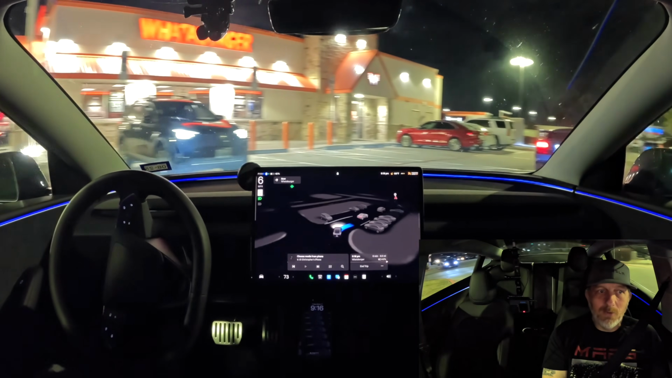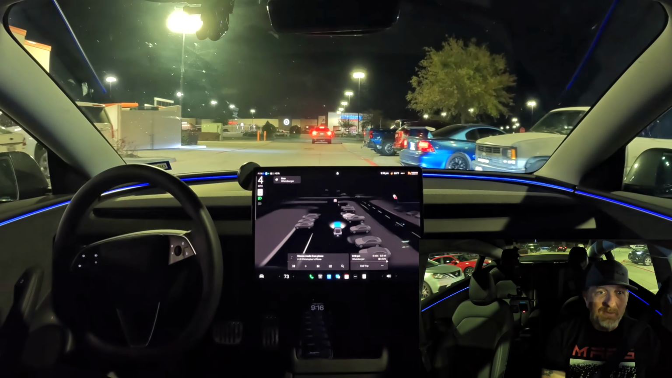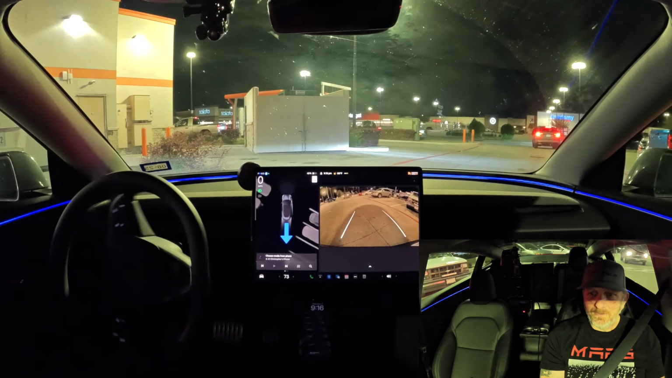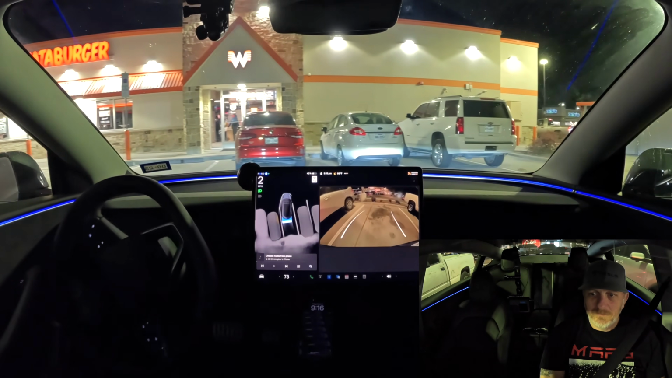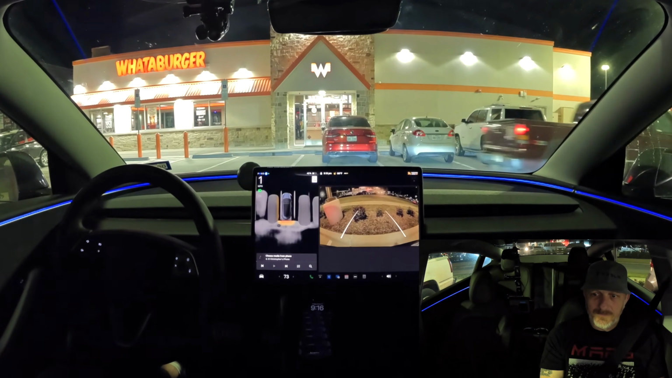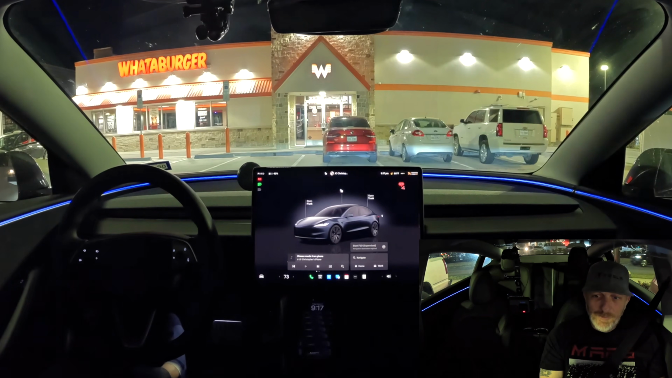All right, we're in the Whataburger parking lot. Let's see how we do in here. Let's see what it decides to do. Continuing on through here. All right. And looks like we're going to try to reverse park into a spot. Excellent. Awesome job. Perfect reverse park in at the Whataburger.